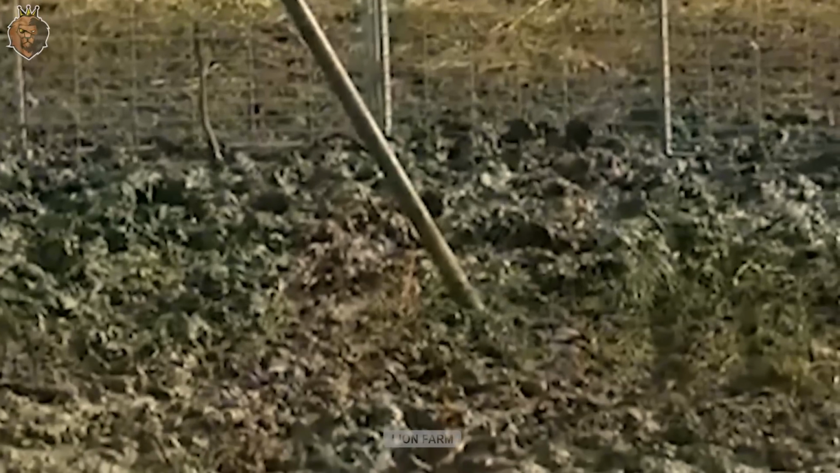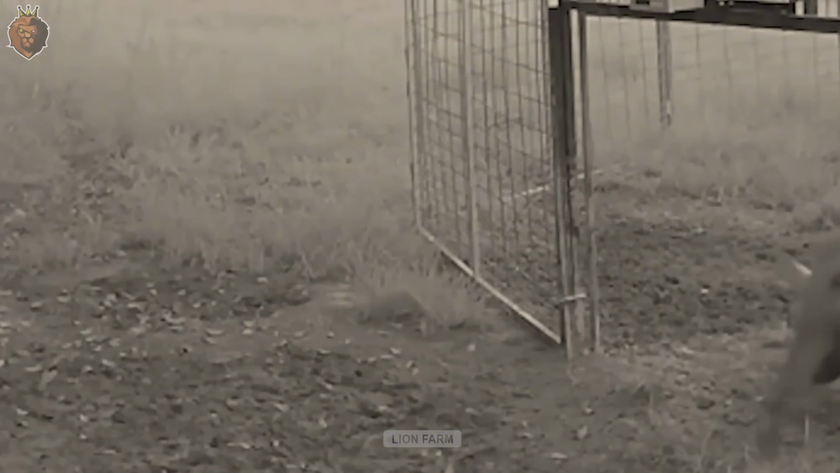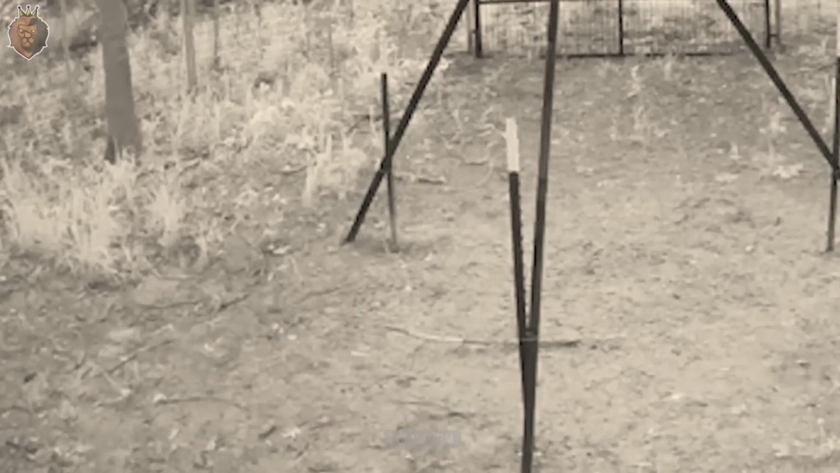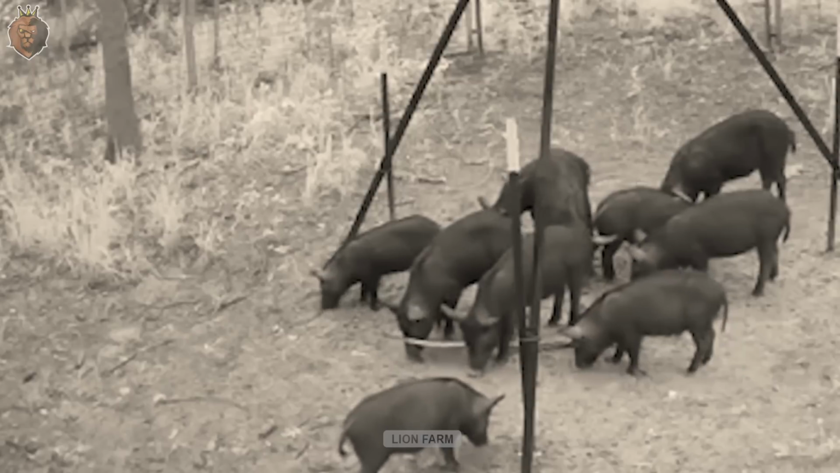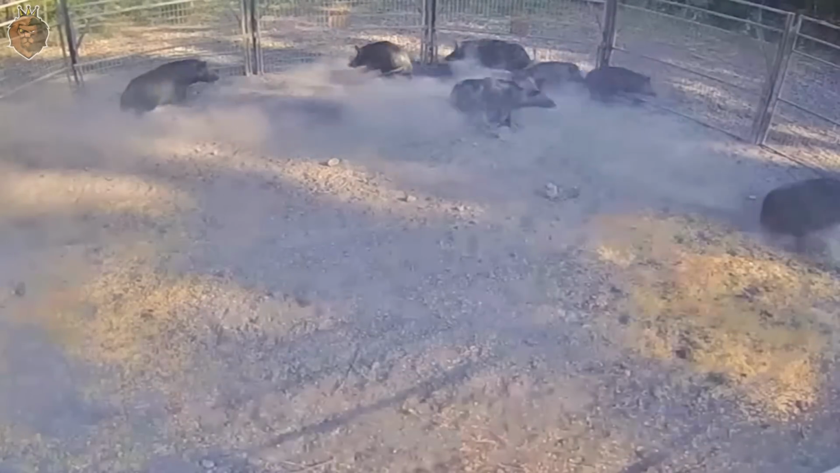One of the biggest mistakes farmers make is setting traps without observing wild boar behavior carefully. These animals are nocturnal and most active between 8 p.m. and 4 a.m. That's why, during the first few nights, the trap door should be left open, so the boars can freely enter and exit, helping them feel safe.